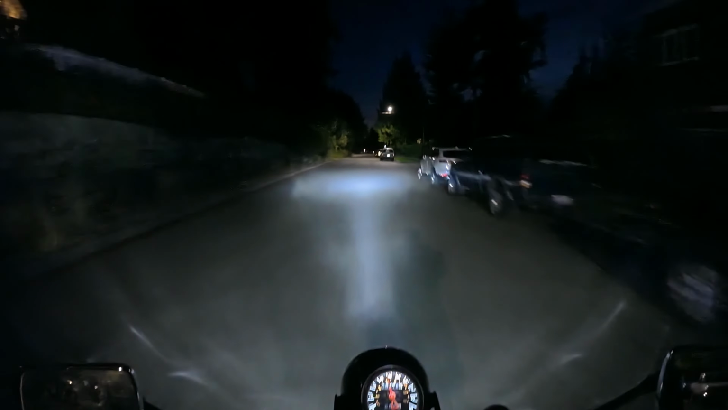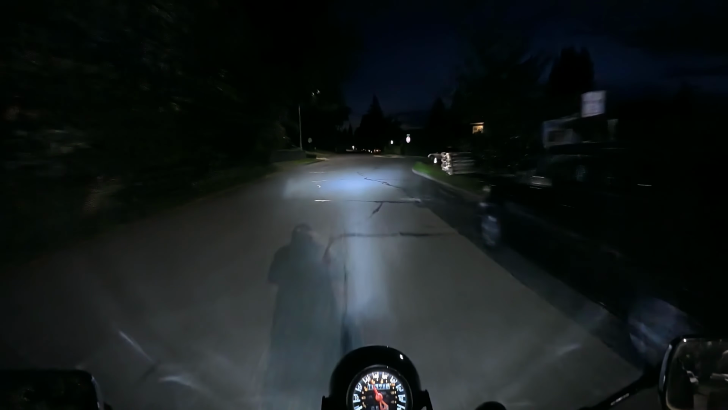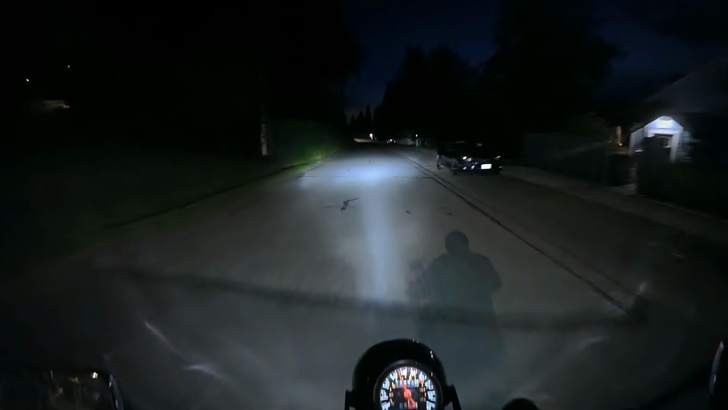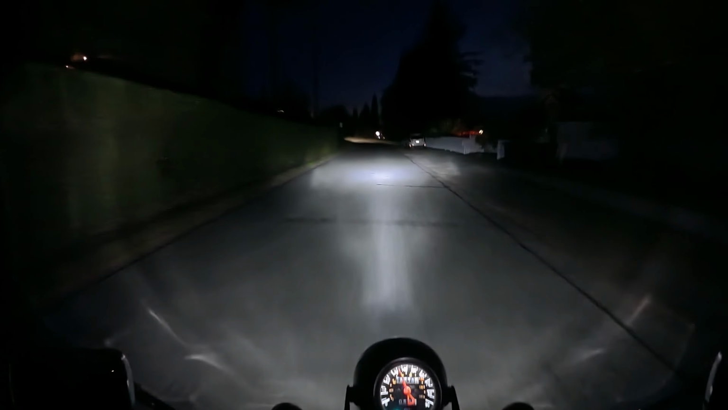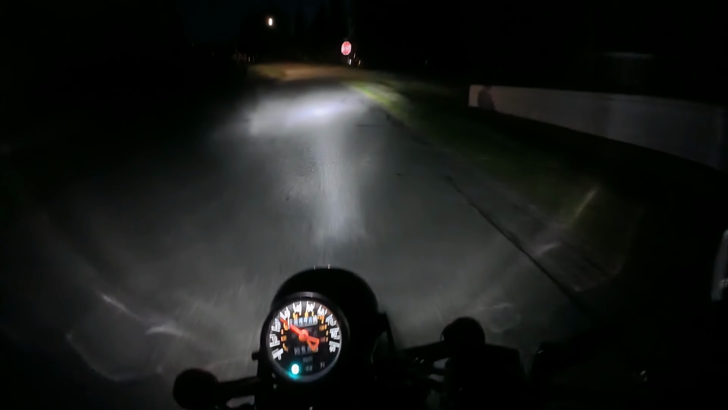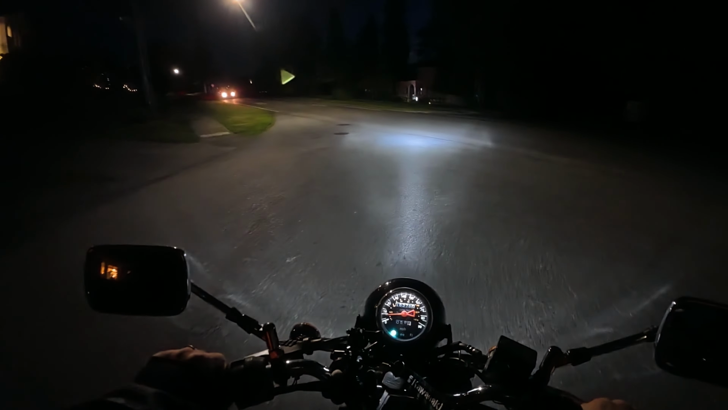I'm just going to leave it on Supernight for the hell of it. We'll test the 12K in the neighborhood another day. I forgot my gloves. I'm fucking freezing. I don't know how I forgot my gloves, but I did. Some crispy downshifts on the TU. Whoa.